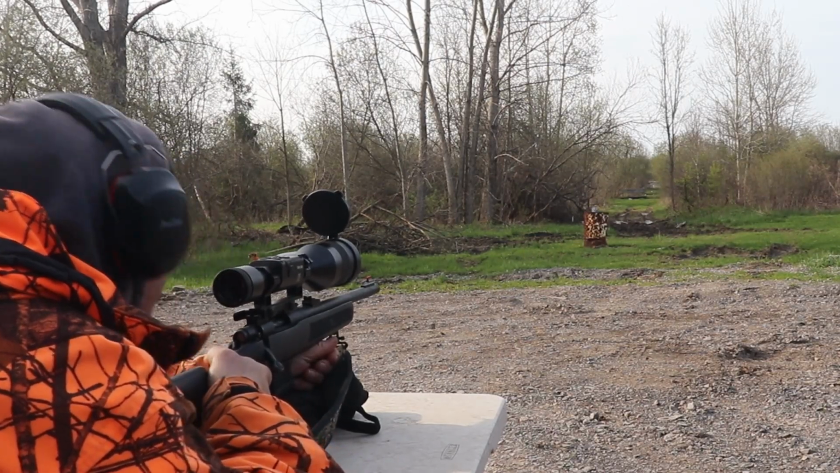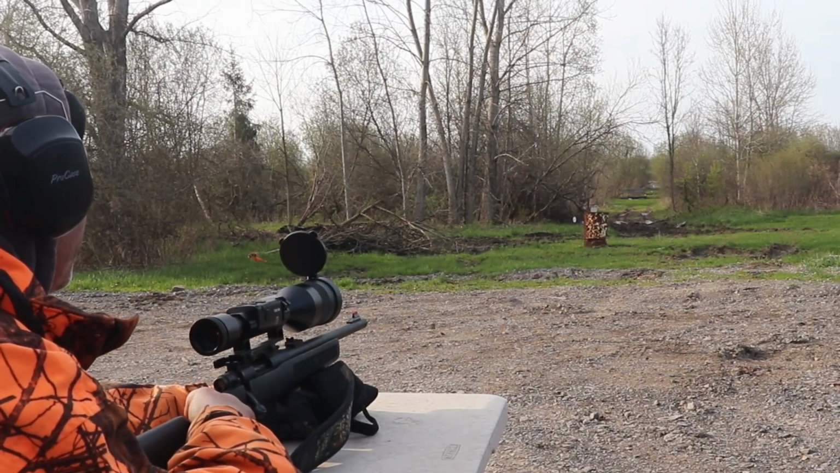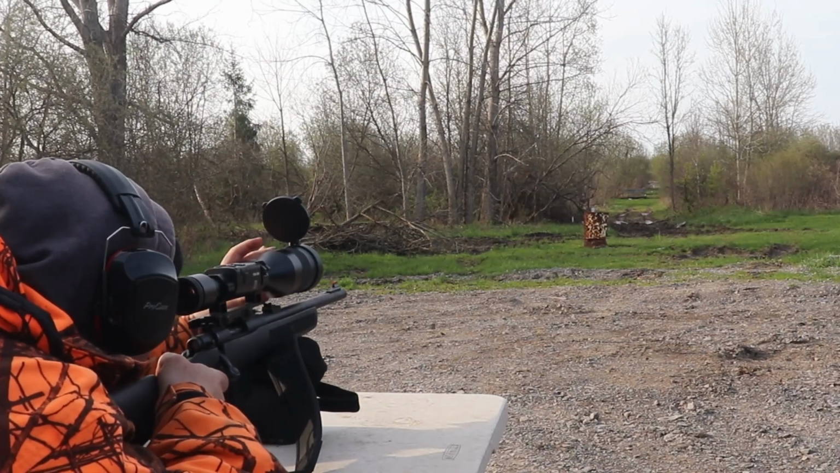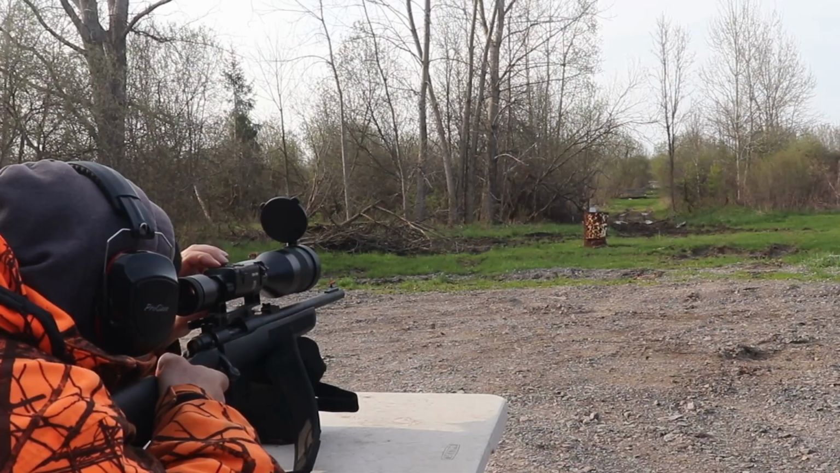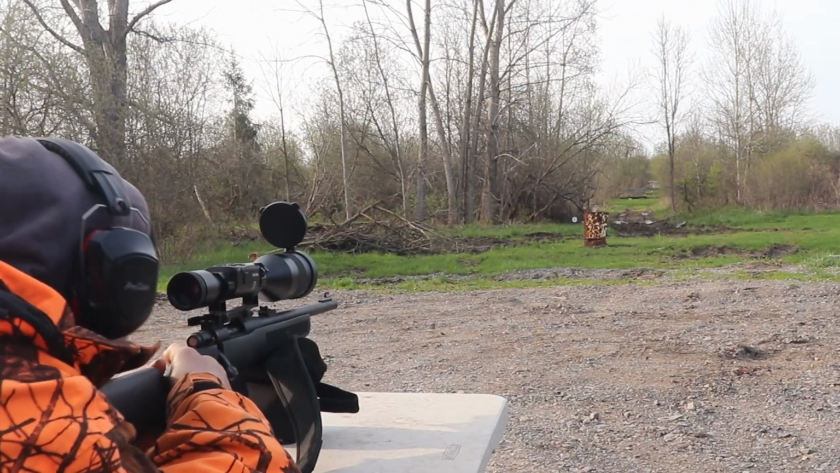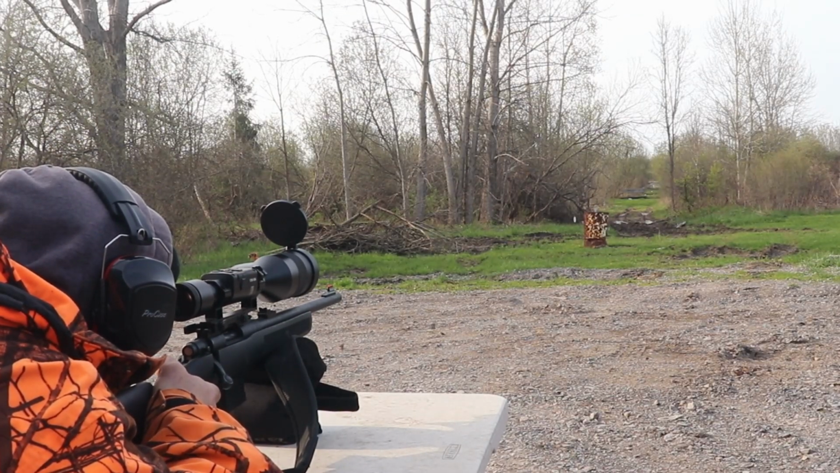Alright, we're going to just try to step it out, probably about 200 yards, and we'll see if we can connect with the plates down there. Alright, it's put in at 182 yards. I would say it's pretty close to exactly what it is. So we'll see.